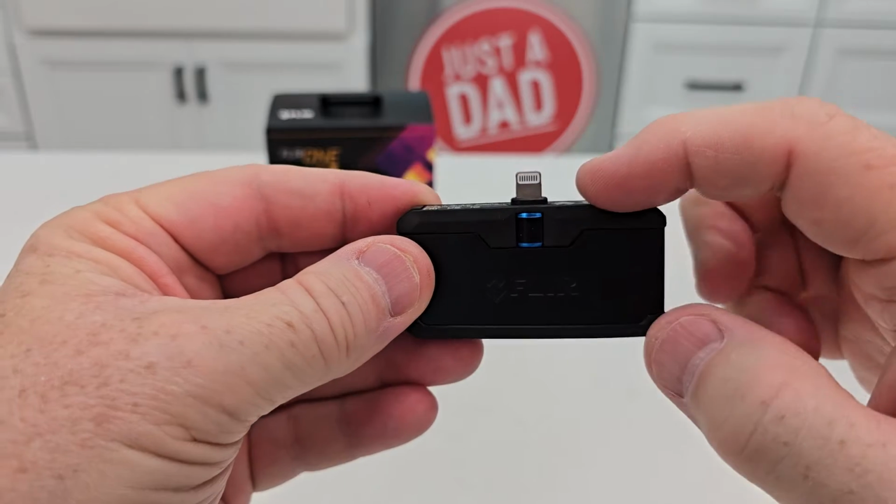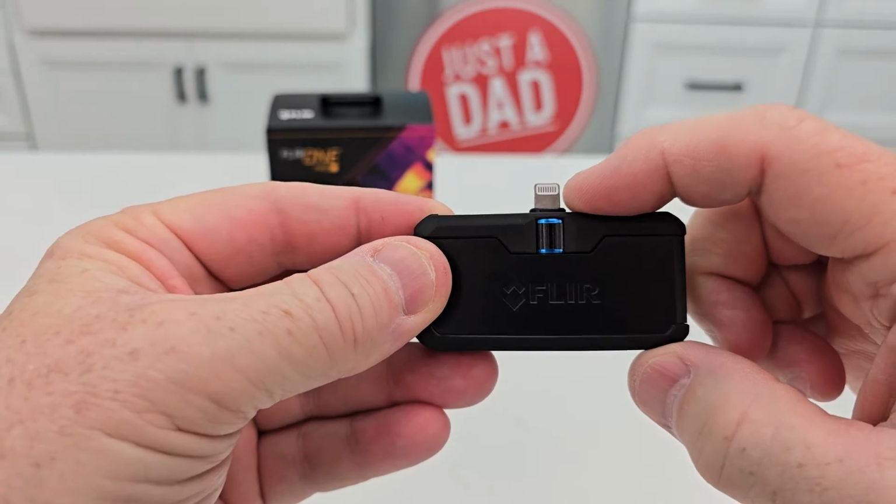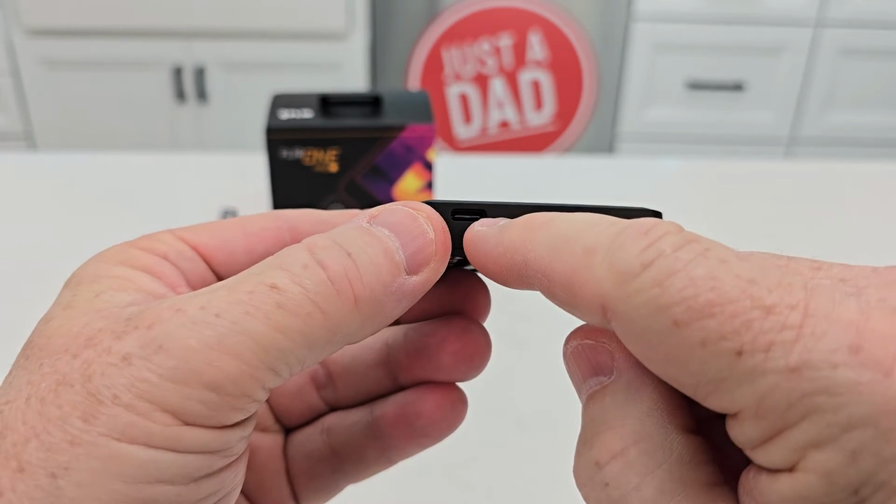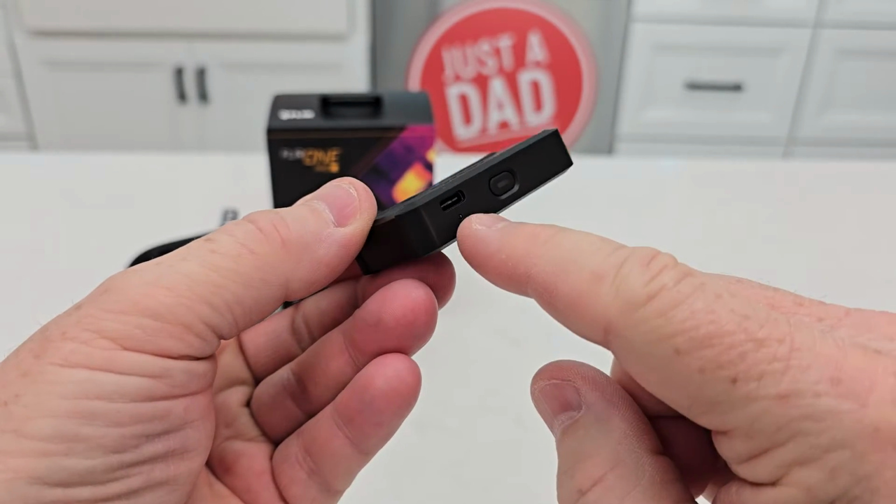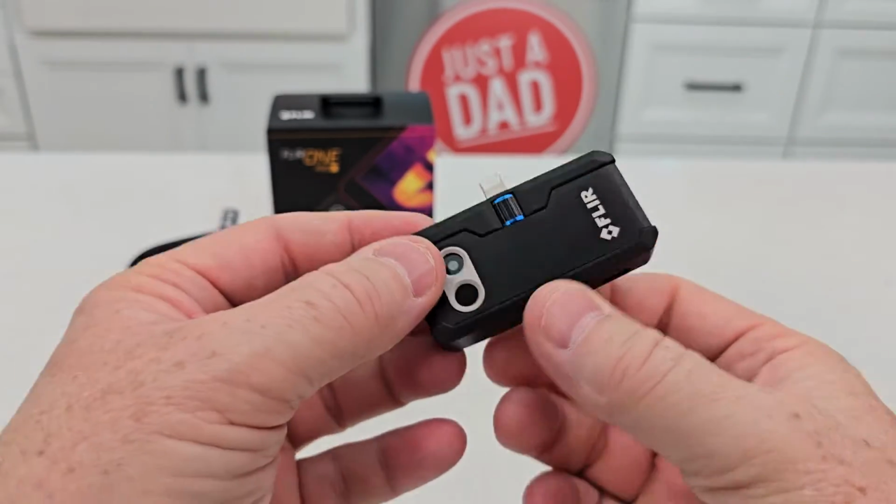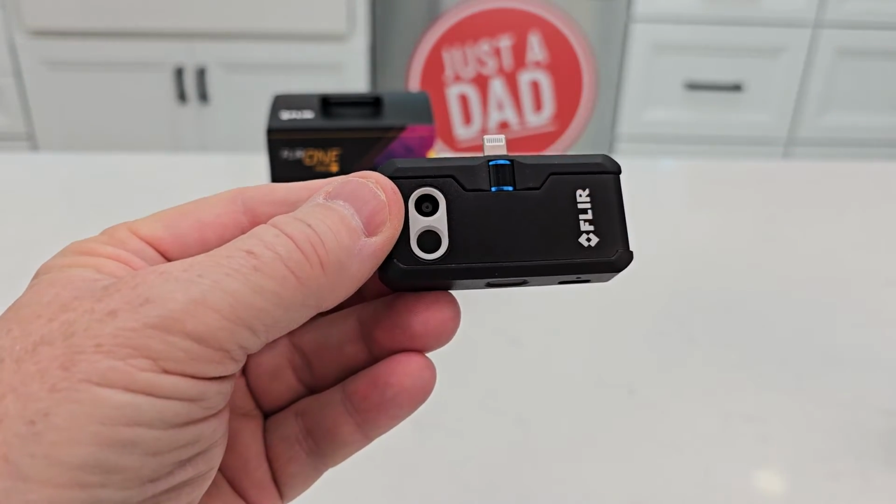This is what it looks like. This is the light, this is the one for Lightning, so it's for an iPhone 13 or older. We have a power button here and we have USB-C. This is where you're going to charge it. There's a little light here and there's a light in the button. And on the other side, here are the actual thermal imaging cameras.